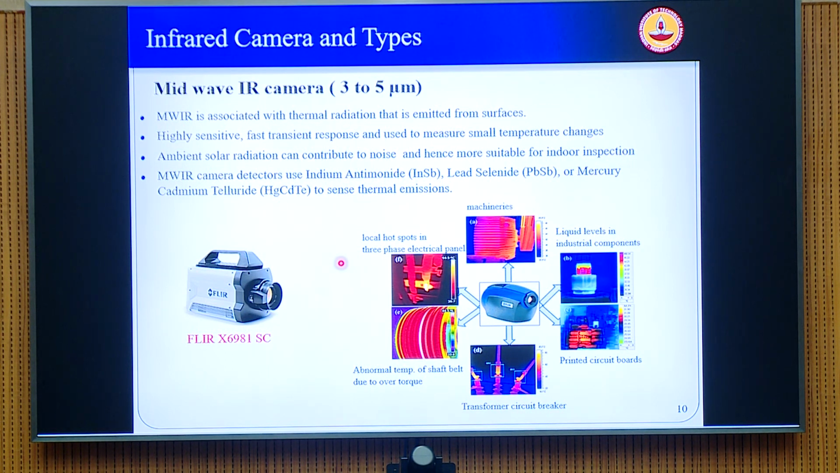Now the difference between midwave, longwave and the shortwave is that shortwave, as I said, works based on the reflected light, whereas the midwave and longwave work based on the thermal radiation from the surfaces. That means that the camera can detect the heat that is coming from the surface directly, and not just looking at the visible or the reflected component of the light that is coming from the object. So therefore, now the sensor has to be capable of detecting the heat. Okay, so we look at the different types of sensors here.